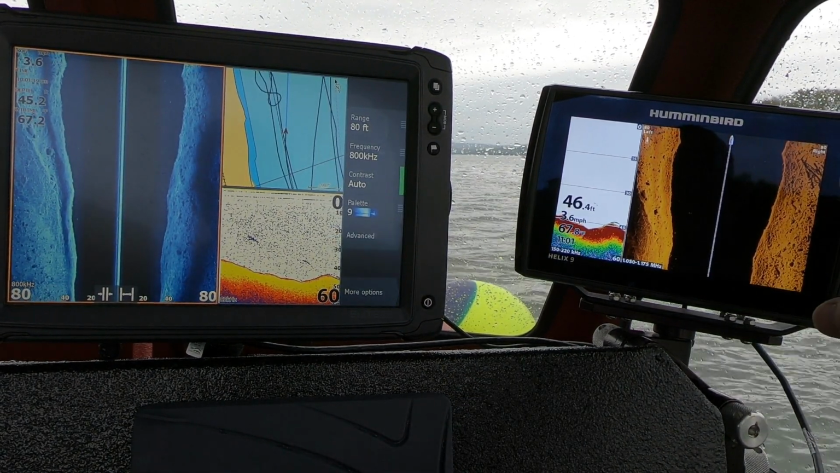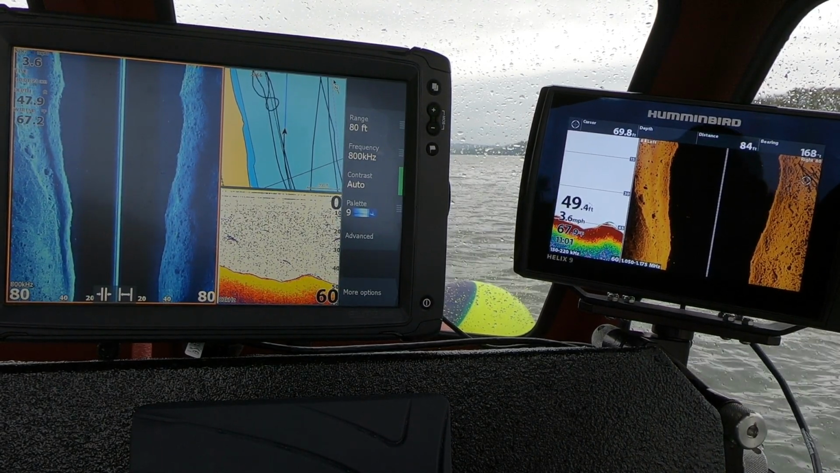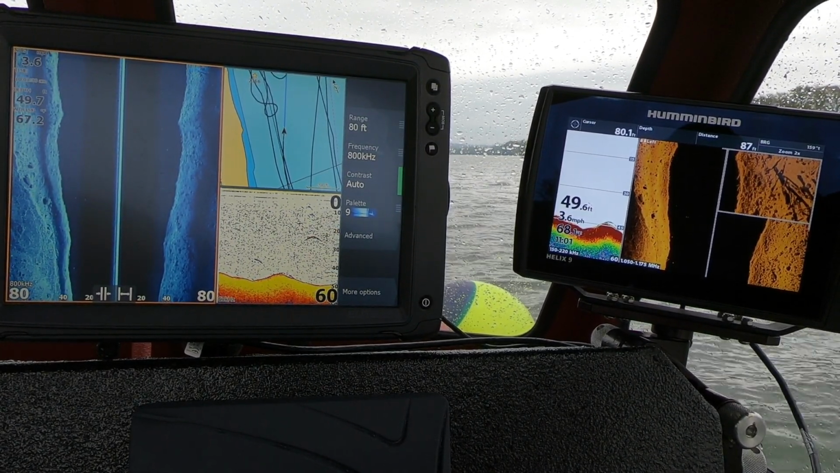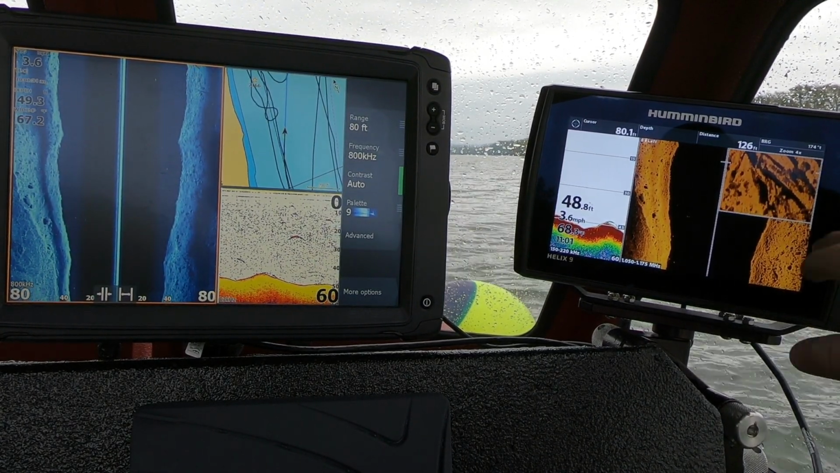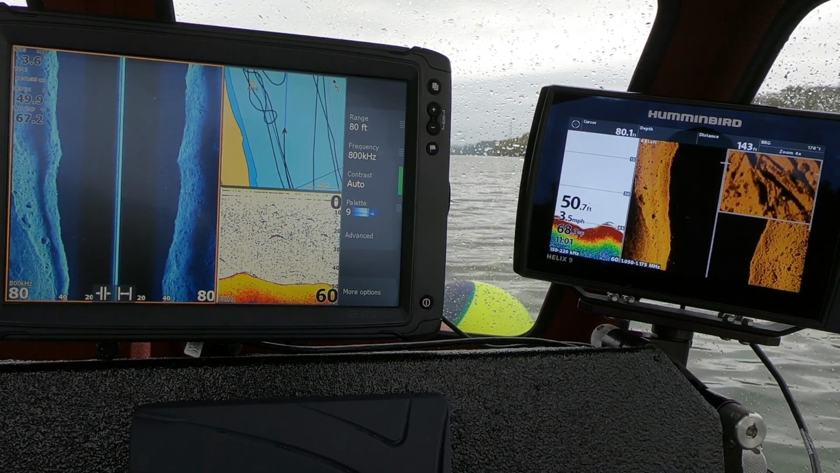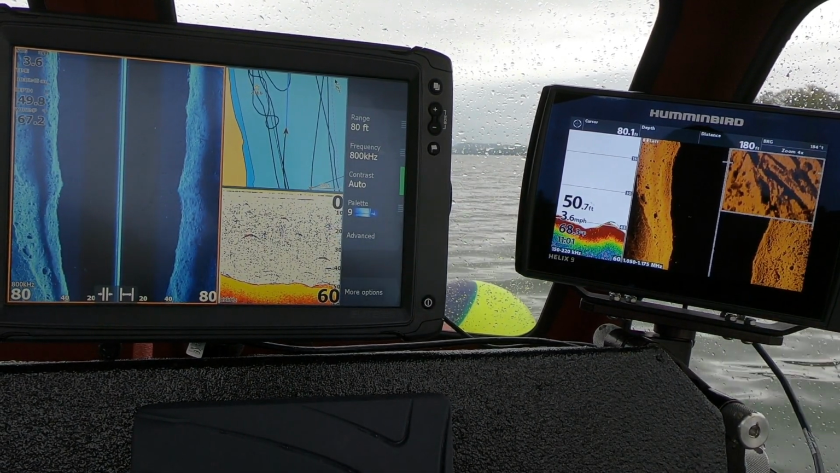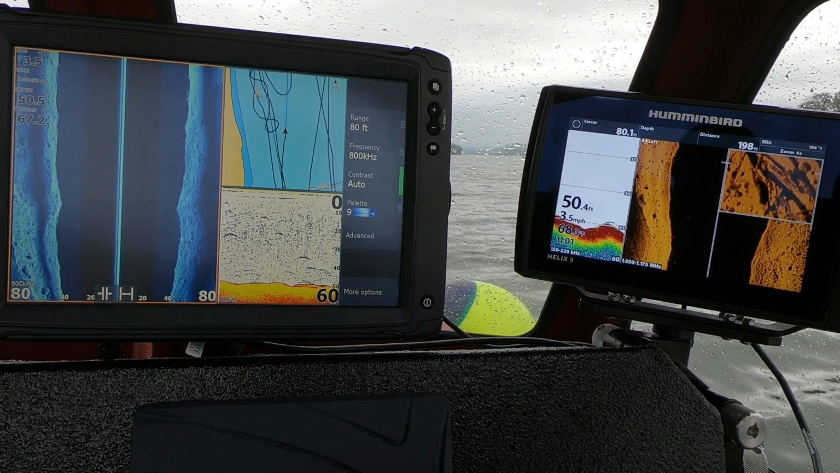Now, one thing I do like about the Hummingbird is the ability to really zoom in and see things. Being able to see inside that tree, out there on that rock, is just phenomenal. If there was a fish laying in there somewhere, you could really pick that thing out. So that makes a difference as well.